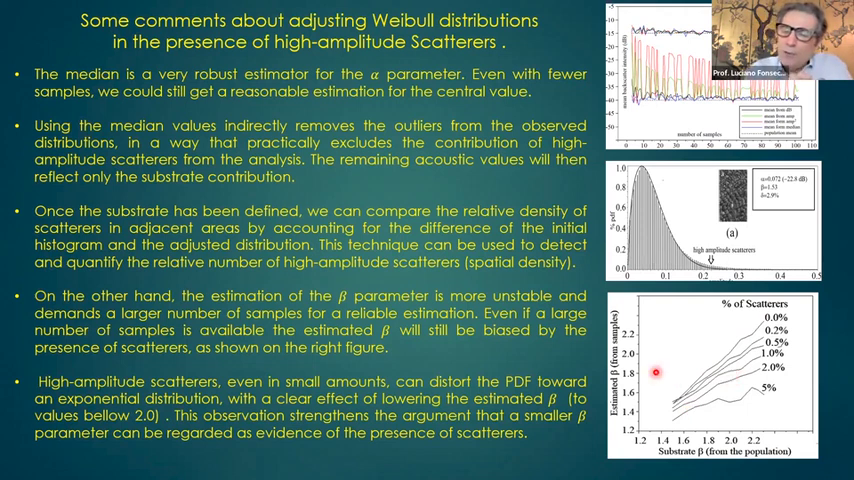So when you have high amplitude scatters, point scatters, the beta parameter from your distribution will go towards this exponential distribution, will be lower than 2, okay? And somehow you can try to account for that distribution and density. So that's why I introduced here one extra parameter with this delta. It's not a parameter from the distribution. It's just the difference here between the histogram and the adjusted PDF.